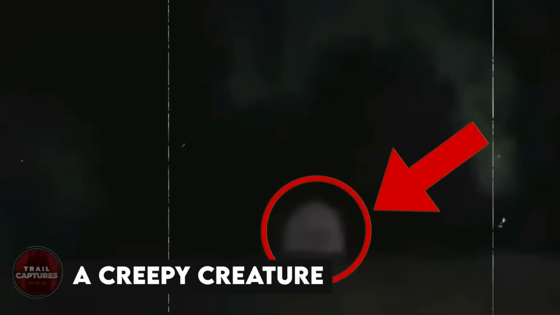A creepy creature. Some men were driving their way home late at night when they saw something weird nearby, so they stopped their car and decided to film it on their camera. And when you see this, you'll be just freaked out as it shows a creepy creature looking towards the men from behind something. Some claimed it was the rake, while others said it was just someone in a costume, but nothing was for sure.